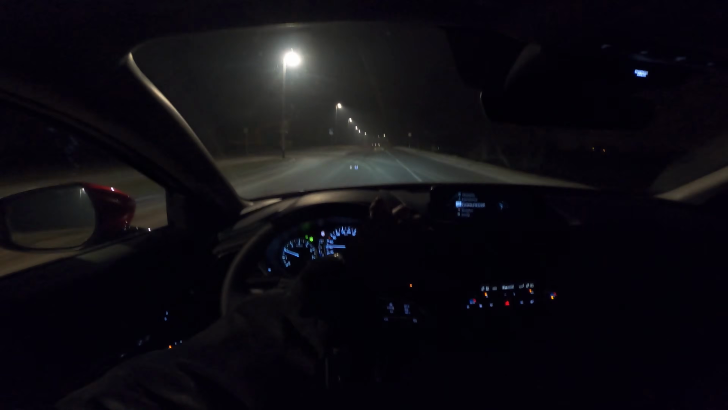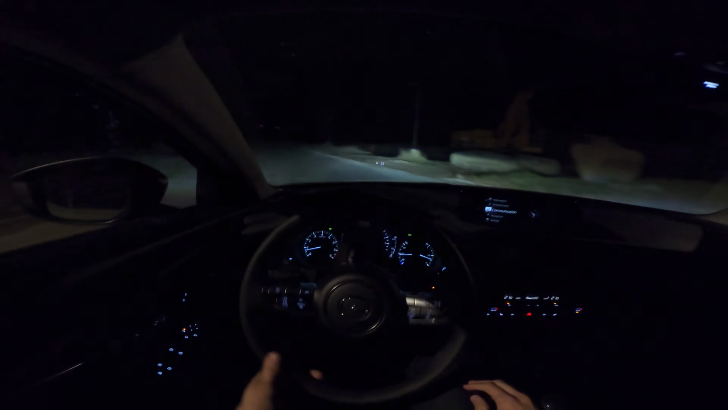But we're going here to our road where there's no traffic, I mean no street lights, so we can see the performance of the LED lights. So, fully stop here. Hope there won't be a truck coming behind us, there's a storage area. Now the long beam is on automatic. Now I'm going to turn it on.